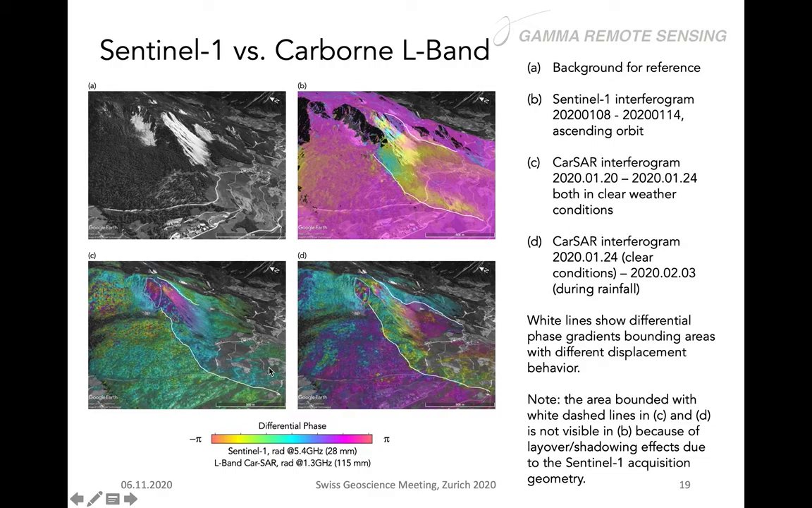And then on the bottom you see the results of L-band with different meteorological conditions. So one in clear conditions, the C, and the D during rainfall. So the first acquisition during clear conditions, and then during rainfall after several days, and you still see the information about the displacement, which is really important. So it means with the L-band we could also retrieve information that is very important for the understanding of the landslide.